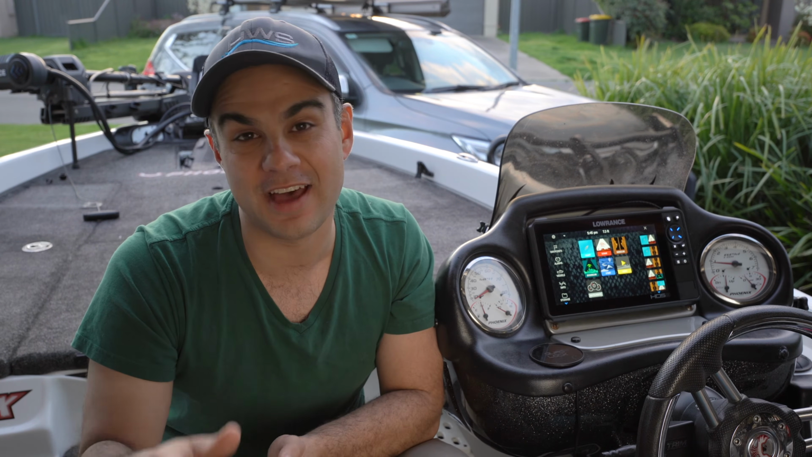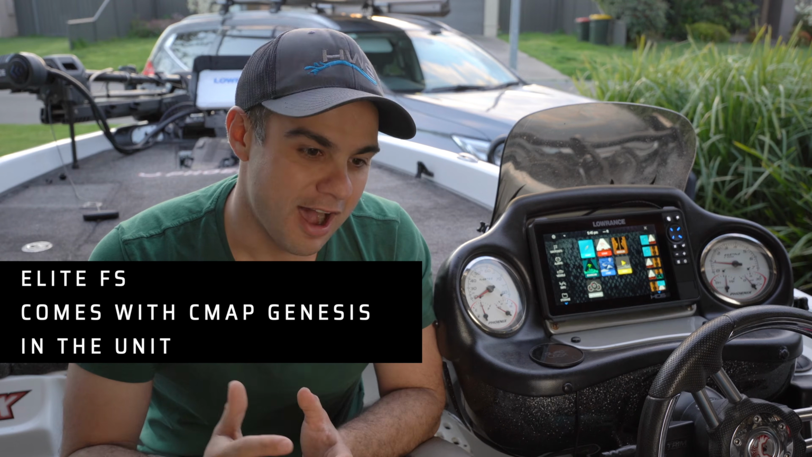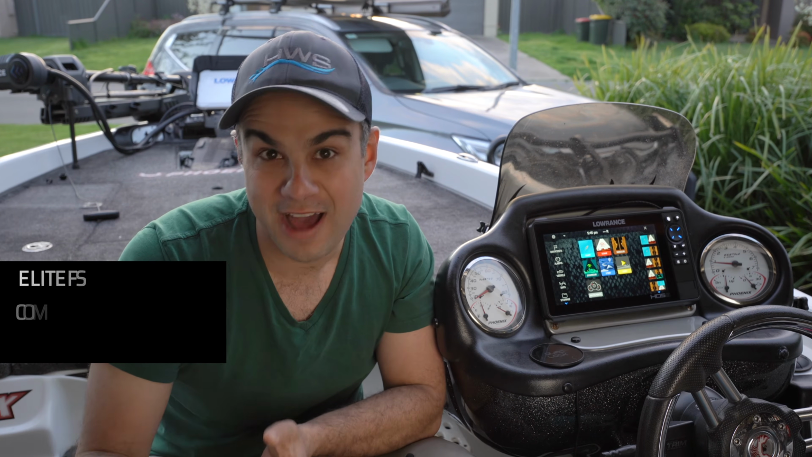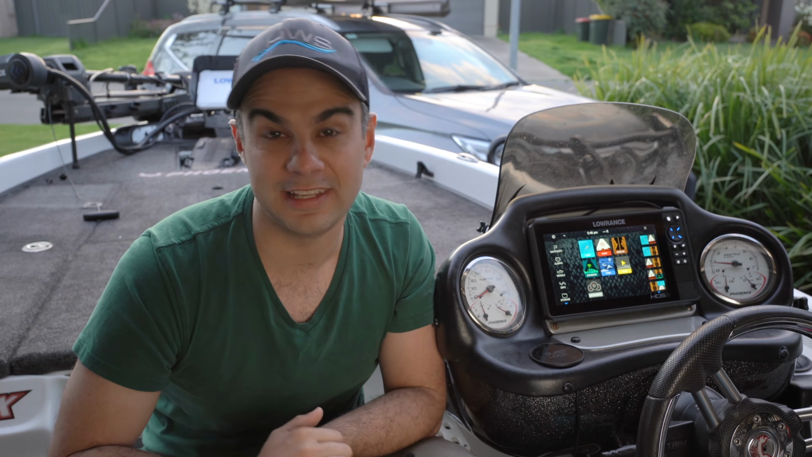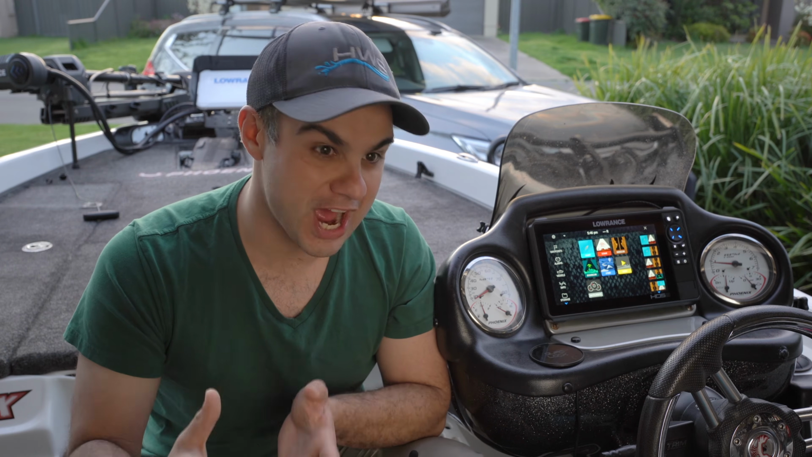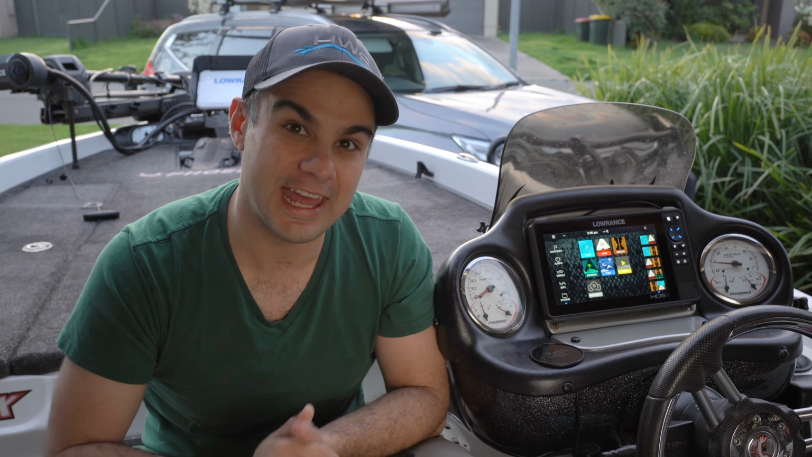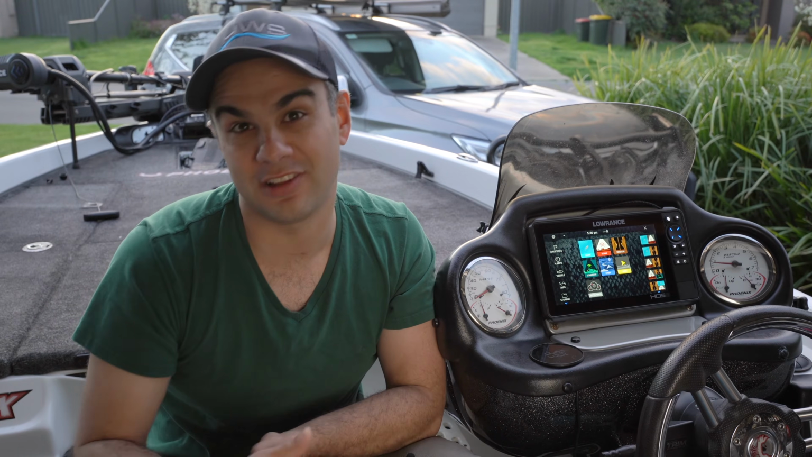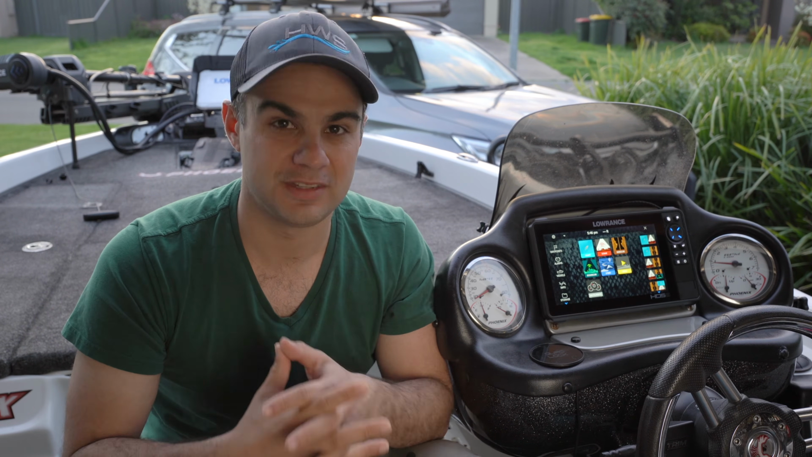The one feature though that the Elite FS unit has that the HDS Live does not is an overlay on the charting that allows you to overlay the CMAP Genesis that is inbuilt into the unit already. Now, I don't think it's the perfect version, and I'd really like to see it rolled out in some sort of software update on the HDS Live units, but I do think it's a bit of a beta at the moment. That CMAP Genesis overlay that you can select on the Elite FS doesn't have every waterway on it. Every now and again here in Australia, I will find a map or a charting area that hasn't been charted that is typically available on CMAP, and I'll just have to go online there and get that. That's by exception though with the Elite FS system. With the HDS Live, I've got to do that every time. Go online, download the charting, and then put it on an SD card to then enter it onto my unit.